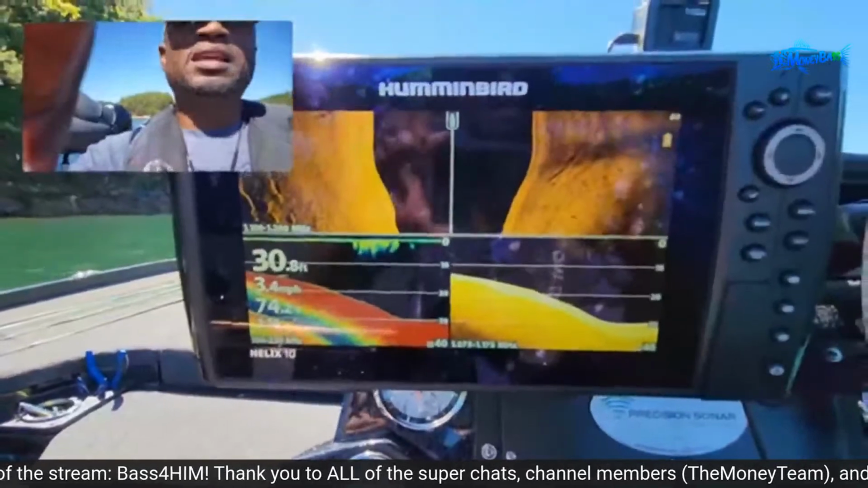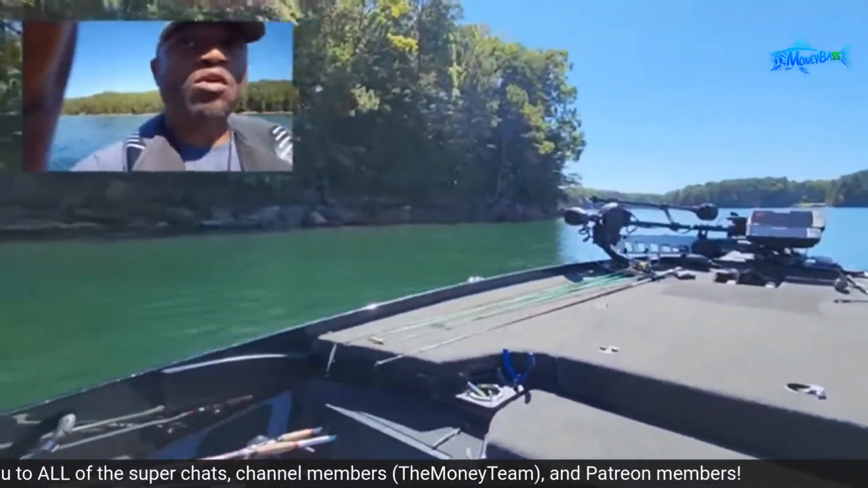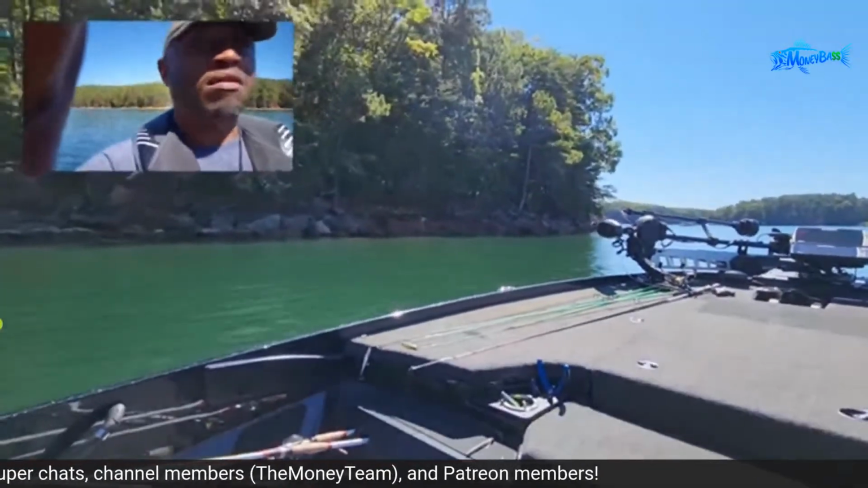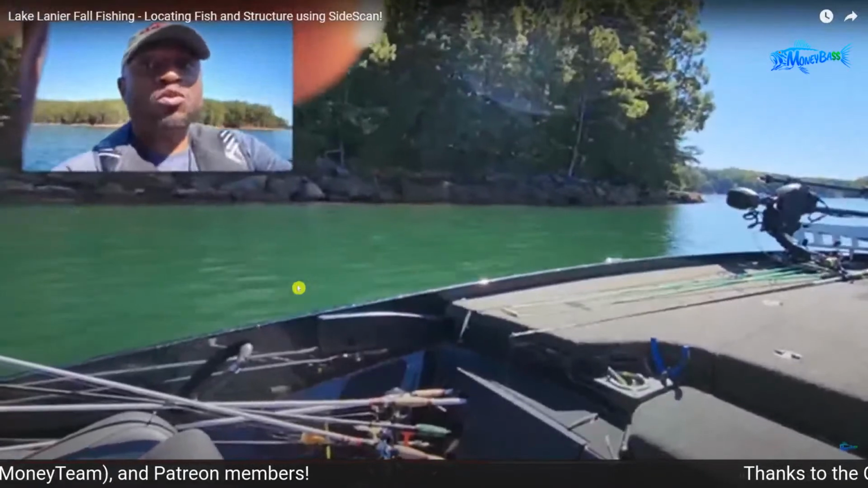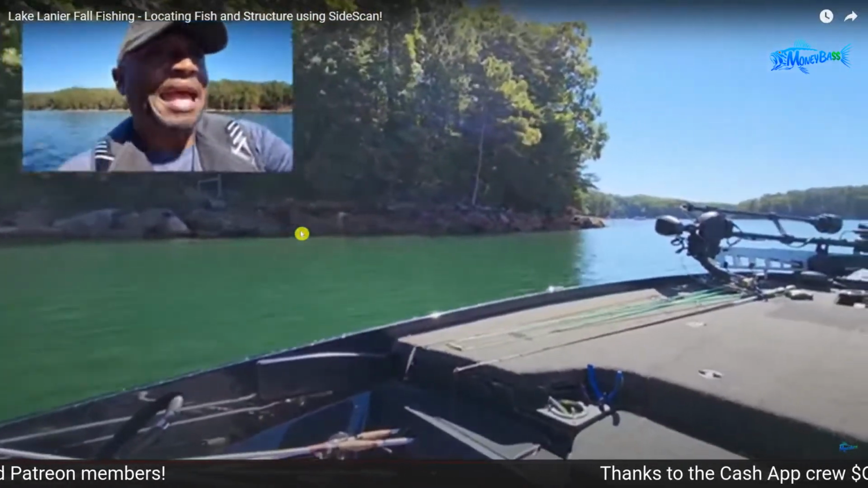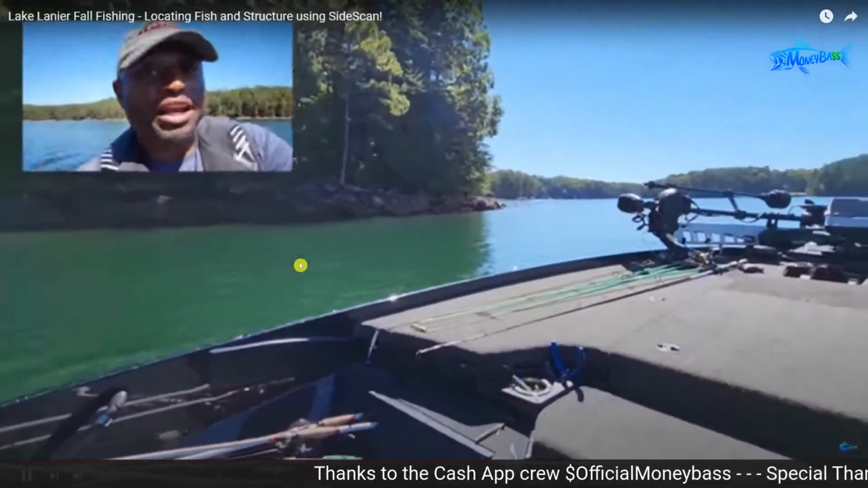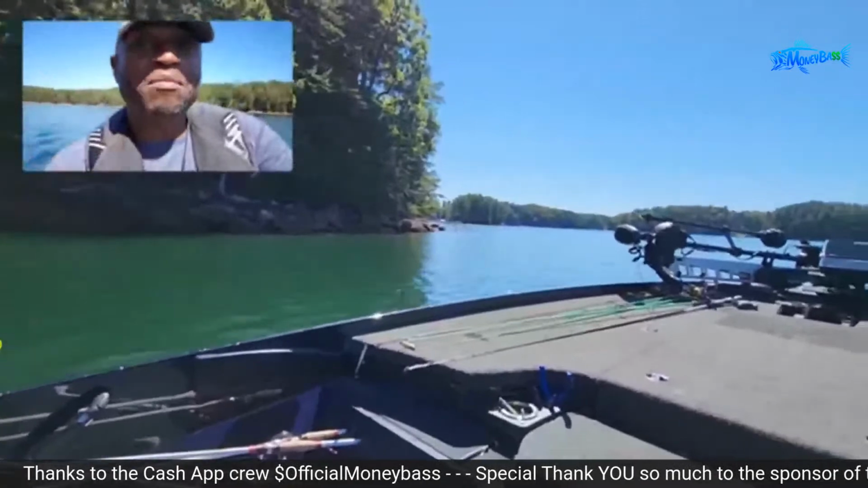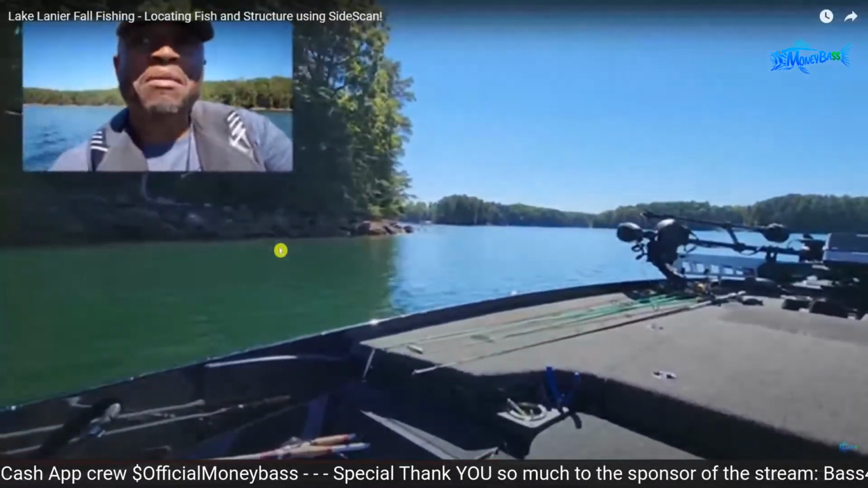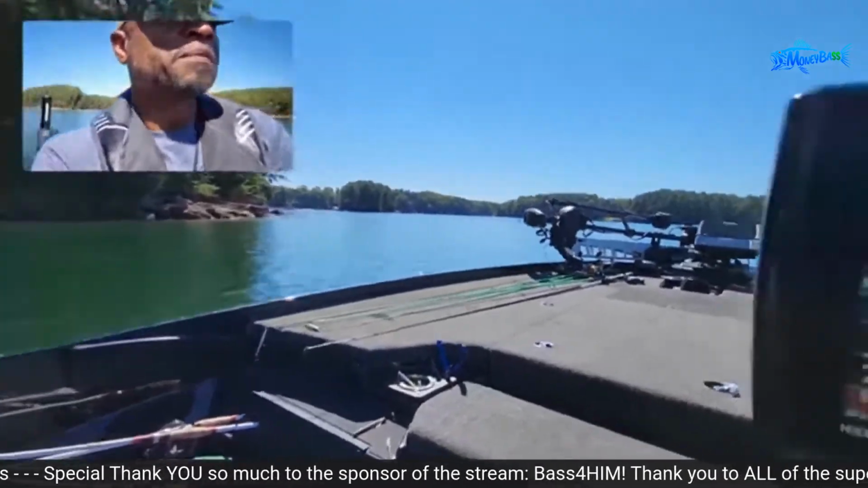But the main thing, guys, is that this information is what you need in order to get out on the water and focus on fishing instead of having to find fish or find structure that you want to fish or cover at the same time as you're fishing. You can target directly what you're looking for and go to those exact locations. You'll already have in mind what you need to be throwing, what type of bait you need, and things like that based on the cover or structure that you are fishing.